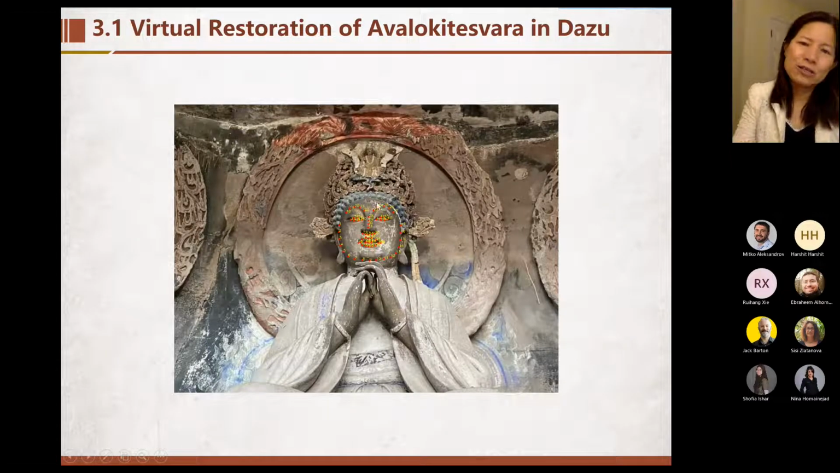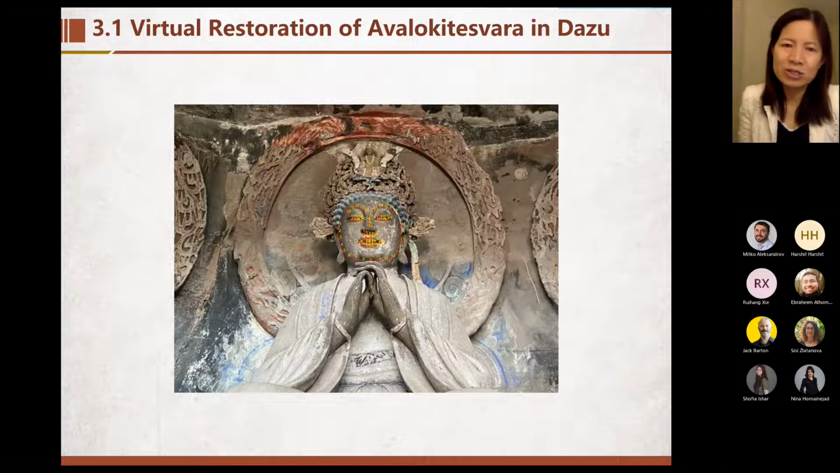Actually, this Buddha is located in the Sichuan Chongqing area. It's very interesting. If you have the opportunity to visit China again, maybe we can visit this Buddha.